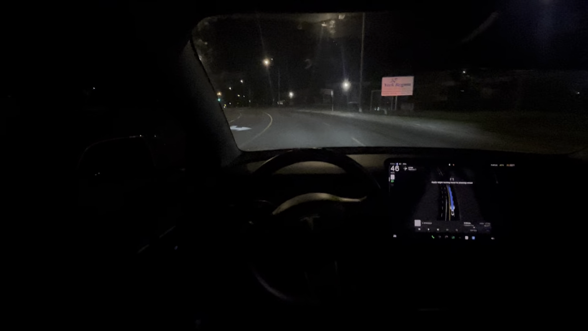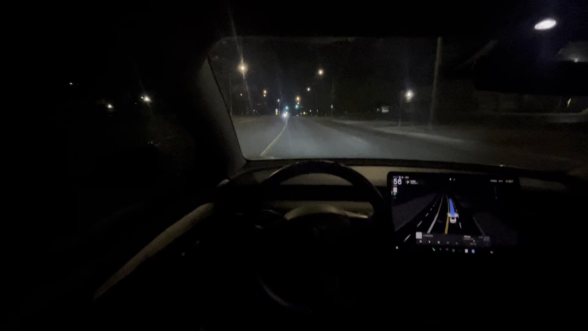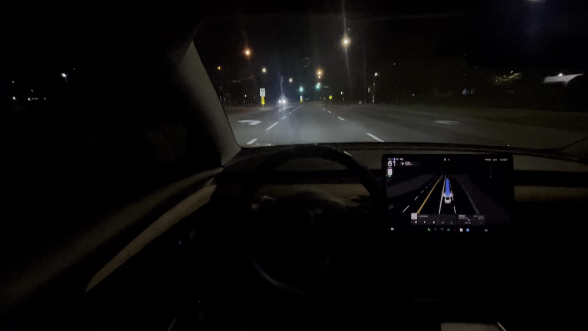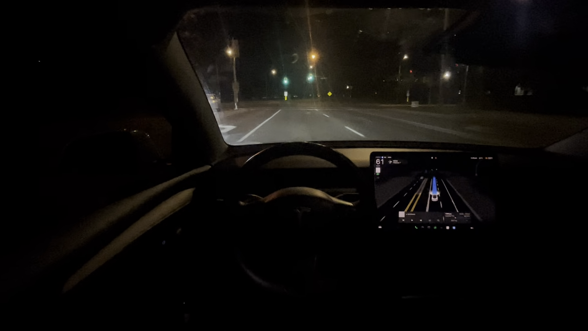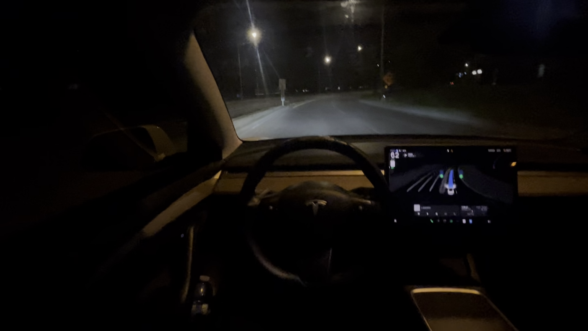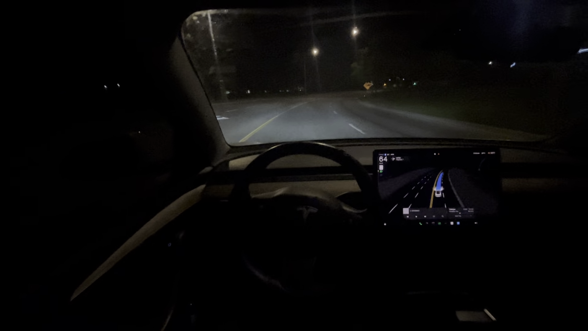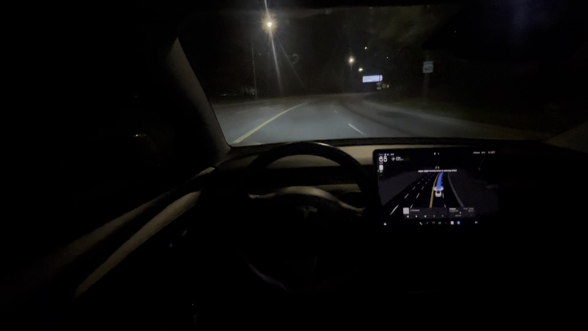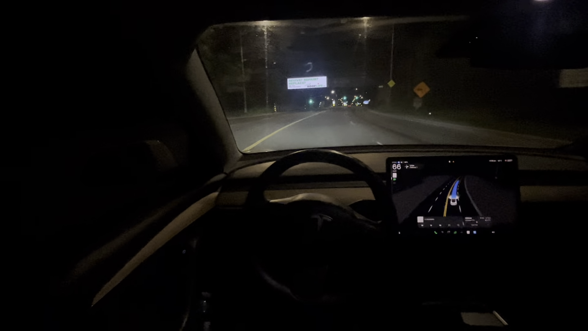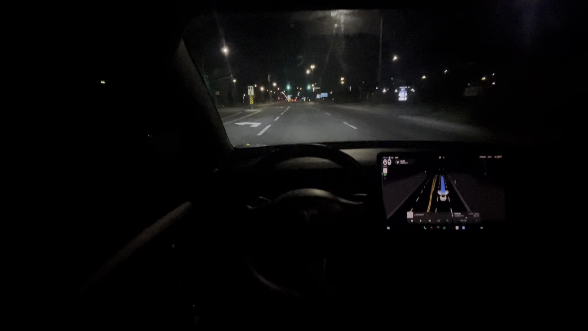And now we're following this curvy road. Still gotta touch the wheel. I think it might be my seating position. I don't normally sit this low, and it might be just a little too dark. But usually the interior camera can see me. I think it's just with the camera at night, it's very hard for the interior camera to recognize my eyes. But usually, in most cases, I don't really touch the steering wheel.